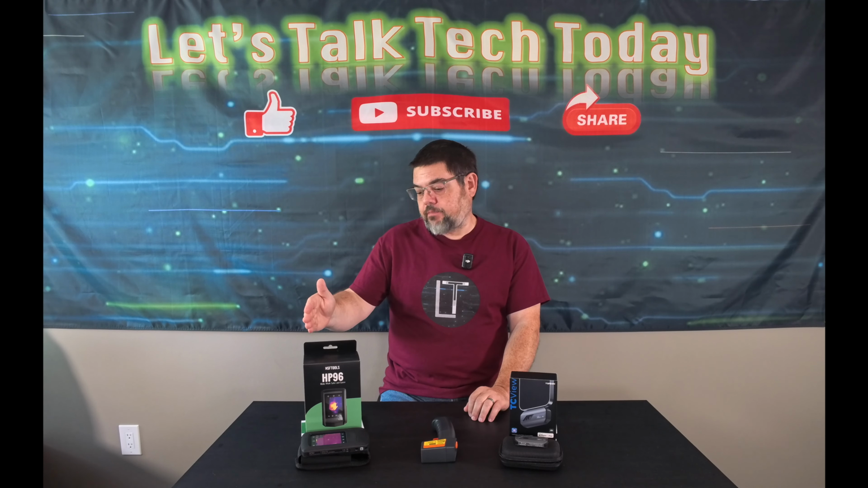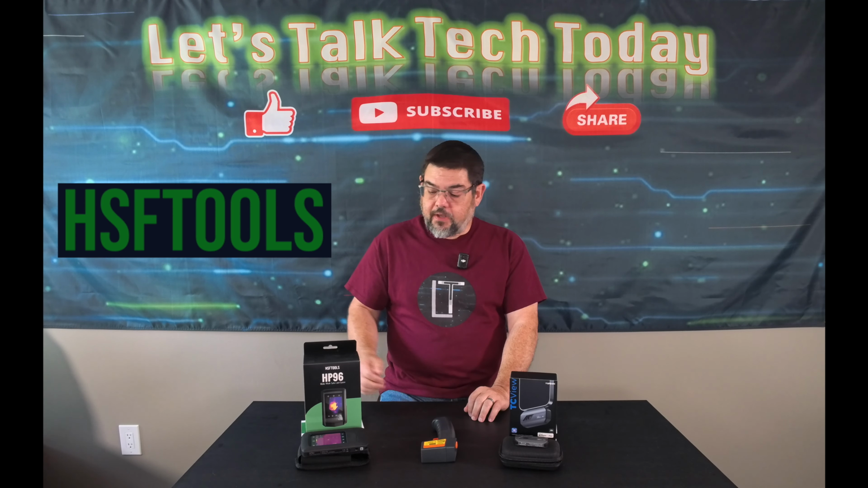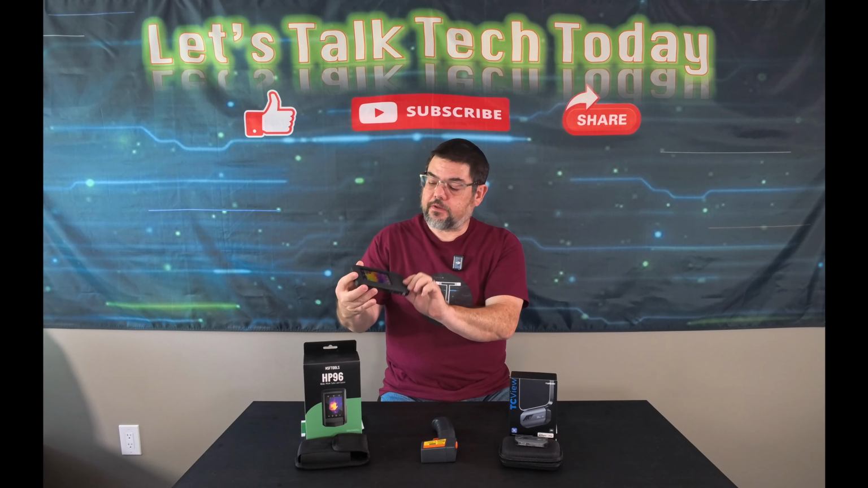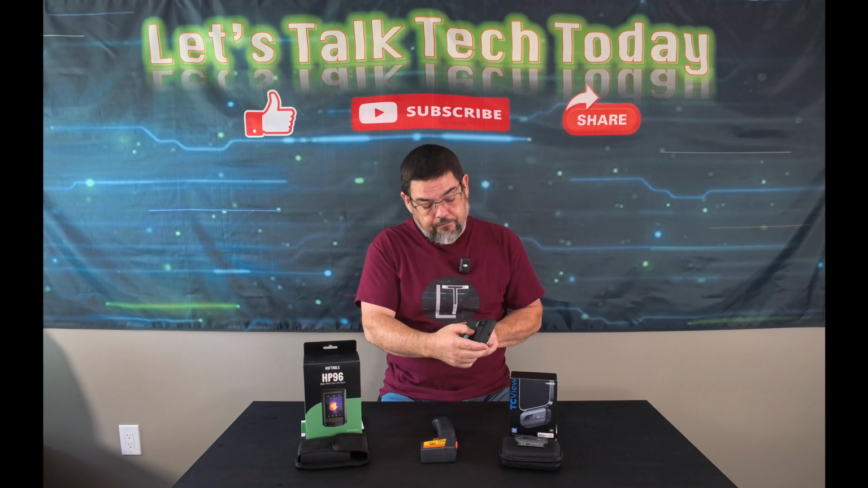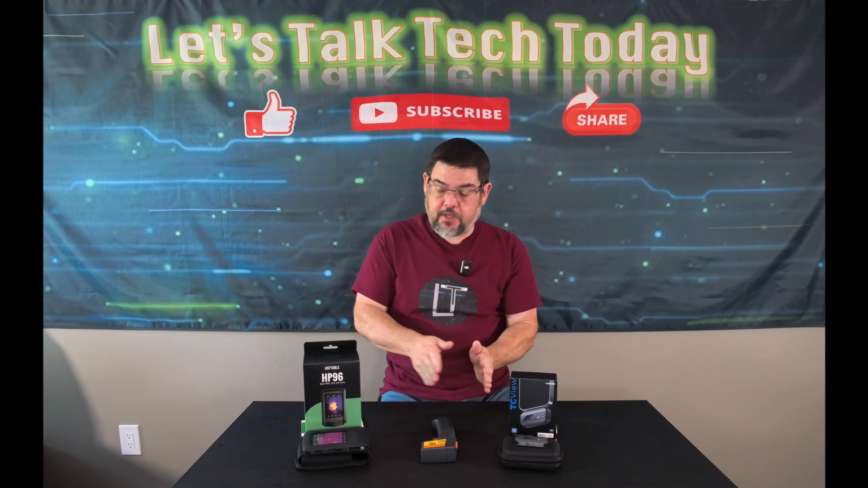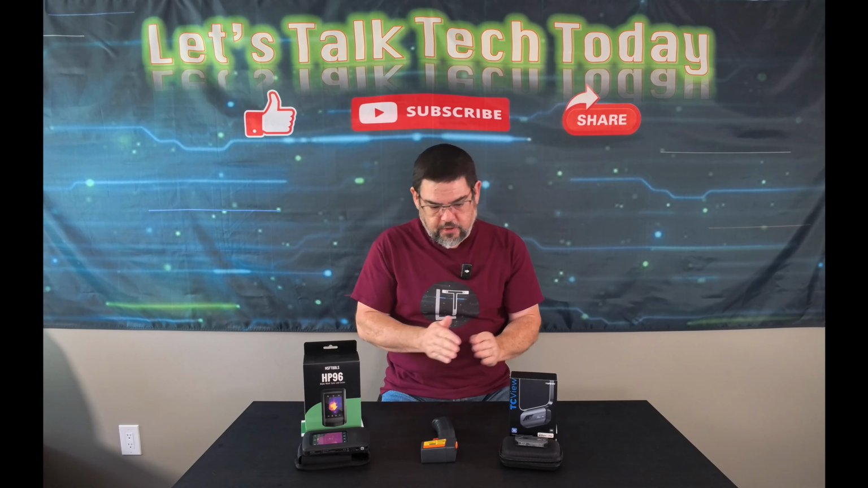I also picked up this HSFTOOLS. It's their model HP96. What I liked about this one is that it is a standalone product that has its own built-in 3.5-inch screen, and on the back it does have a LED light built into it if necessary, and it has two cameras. One is the thermal imaging camera as well as a regular camera that you can do a mixed overlay with if you want to, and I really do like the feature that that offers because it's all designed properly for it.